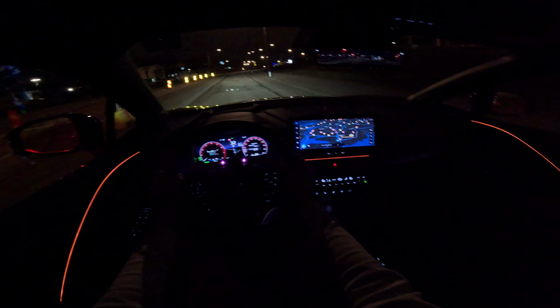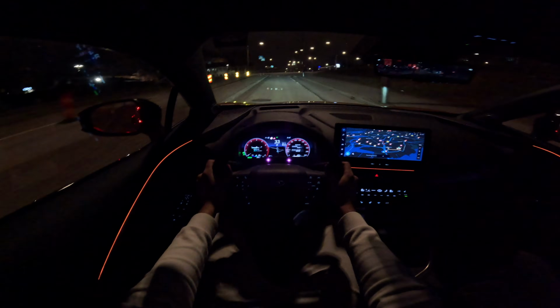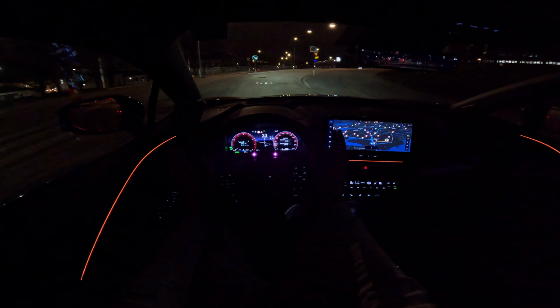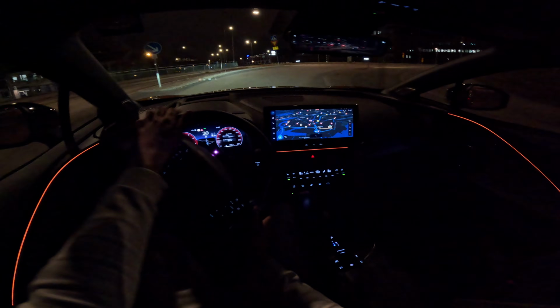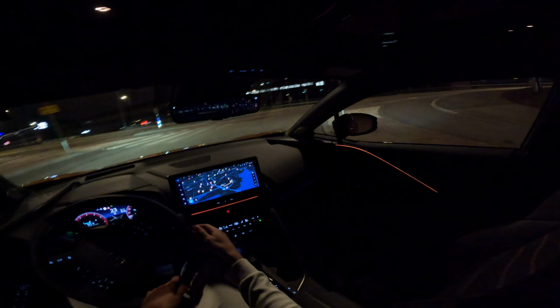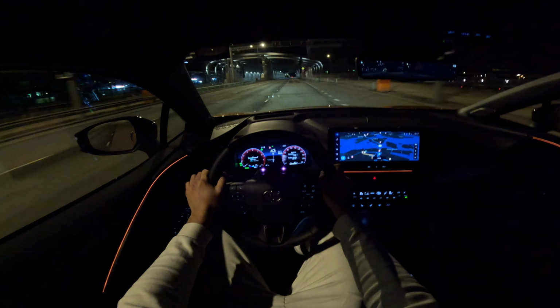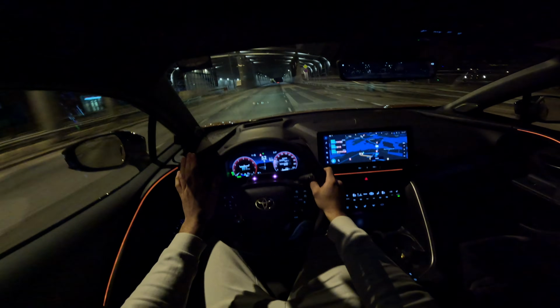So they do actually make a standard hybrid version of this as well, and it is a bit cheaper, obviously. And they also make a 2-liter 4-wheel drive hybrid version, but you can't get it as a plug-in.